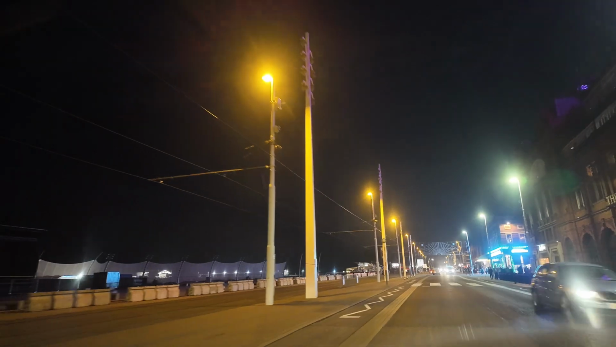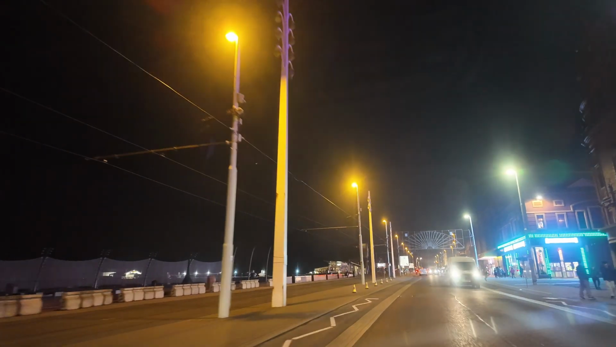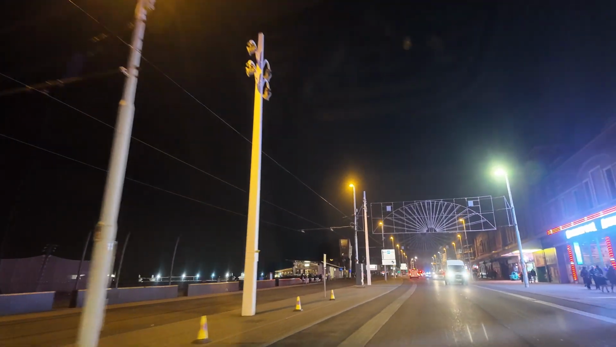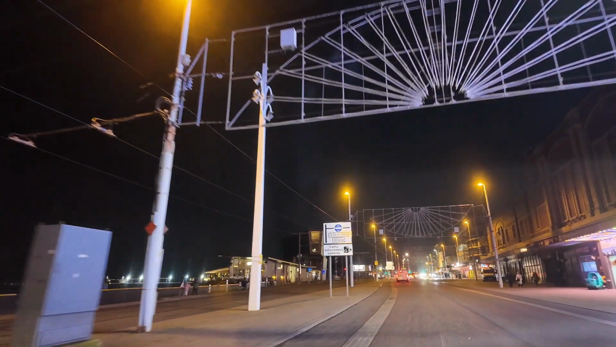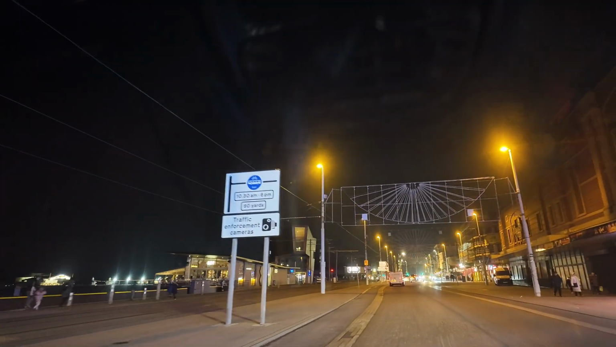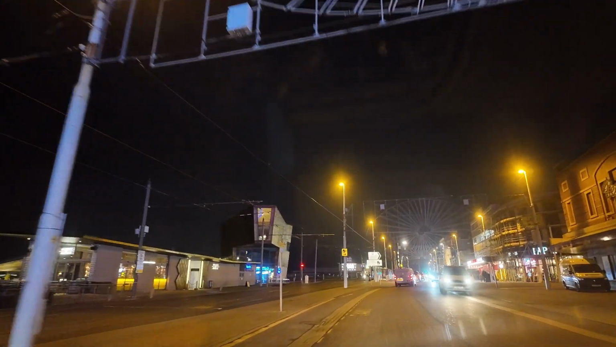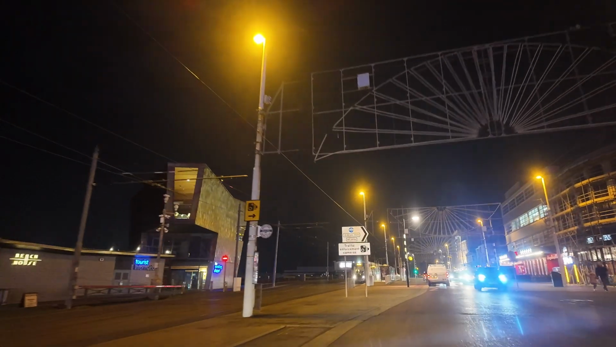Tower's closed. Don't know what time they closed at. Blackpool Amusements is open, but that's open all the time. Again, hardly anybody in there. There's a lot more stuff open, granted, absolutely. There's nobody about, no real volume of people about.